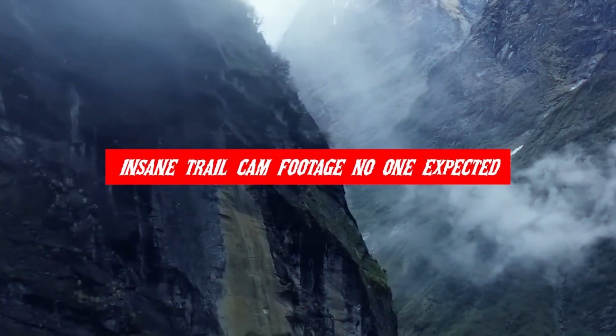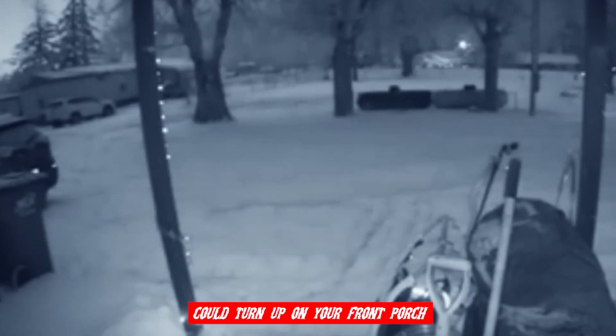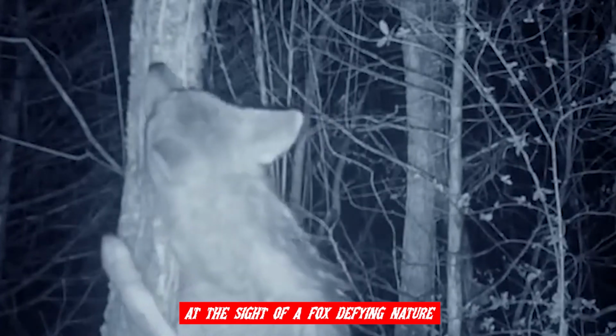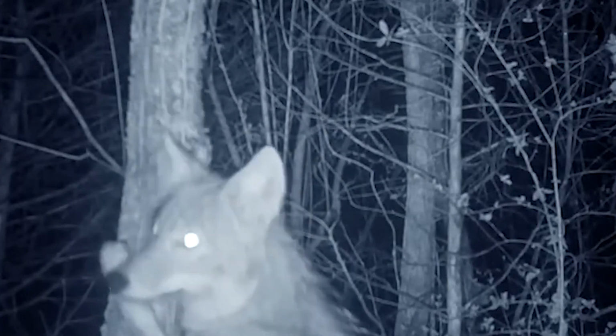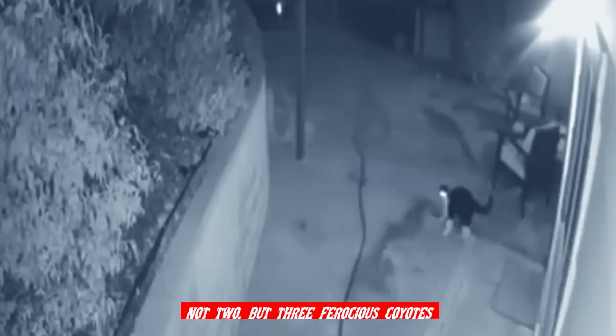Insane trail cam footage no one expected. Ever wondered if extraterrestrial life could turn up on your front porch? Ever been left scratching your head at the sight of a fox defying nature by scaling a tree? Or imagined a single cat standing its ground against not one, not two, but three ferocious coyotes?